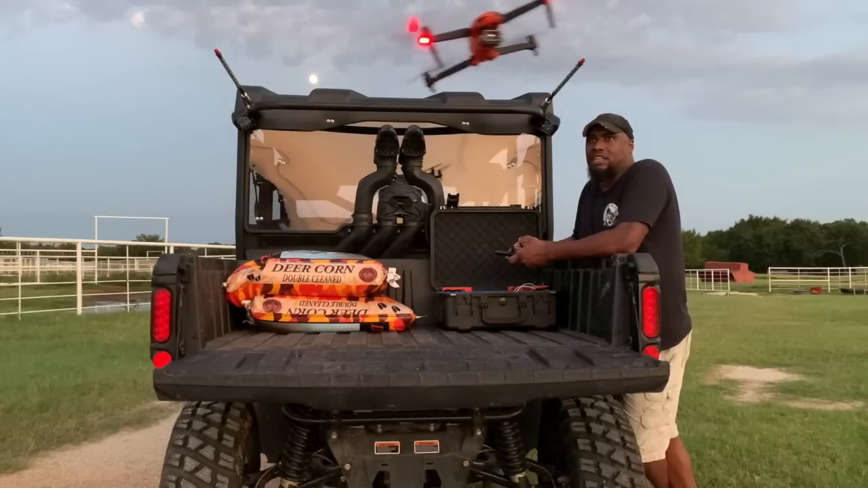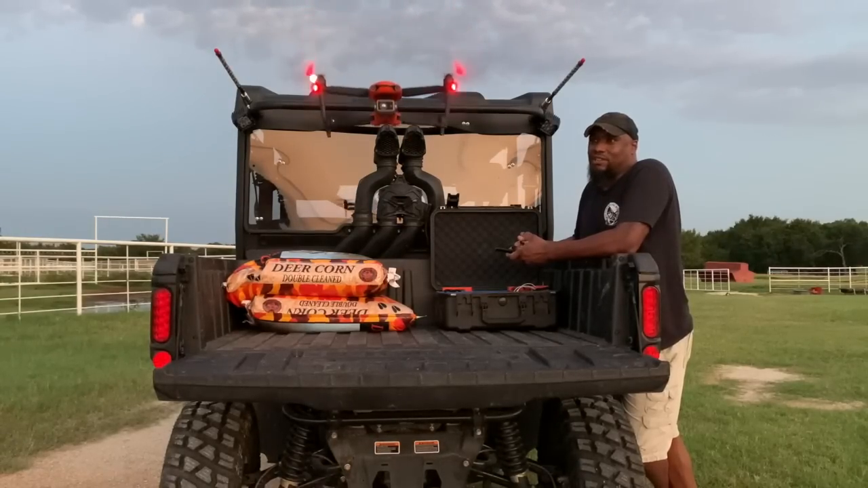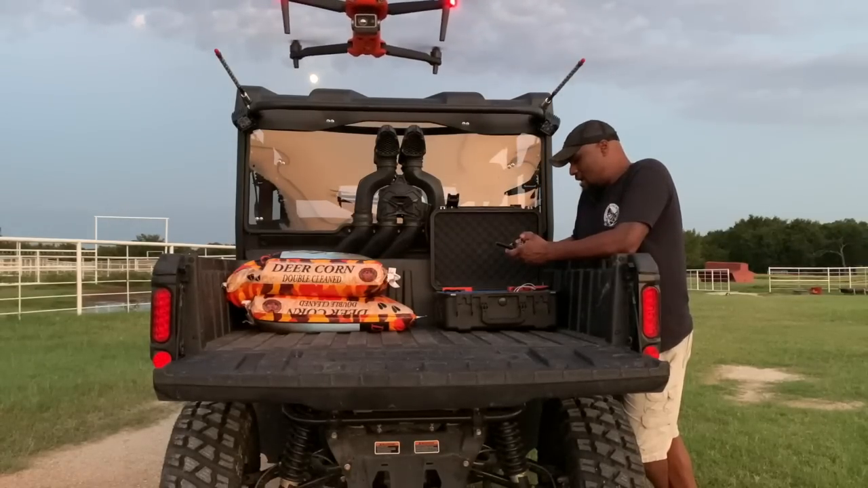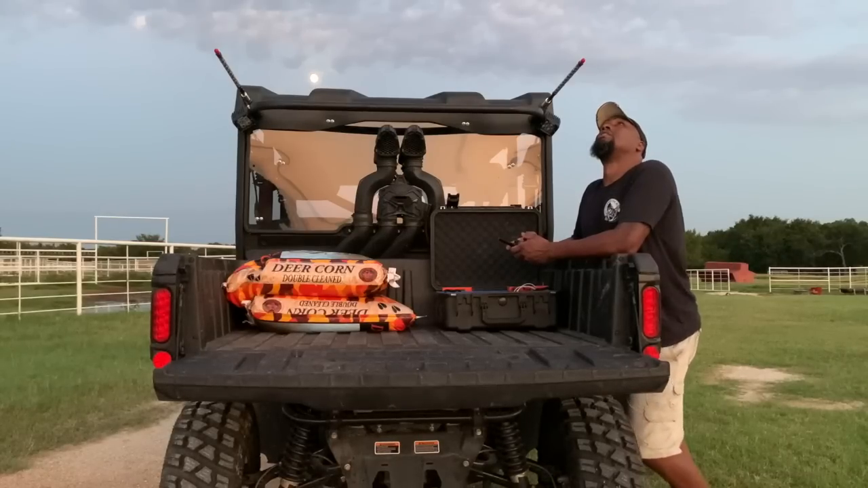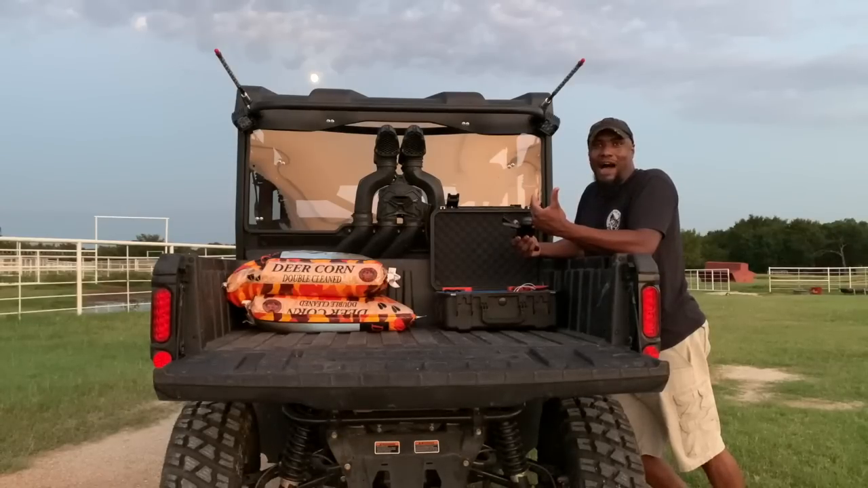I don't know if you guys can see that gimbal. Let's see if I can bring it down just a hair. It's fighting. It doesn't want to hit the Can-Am. So I'm going to get up to about 10 foot. Oh, it's not doing it because I'm not hooked up to the app. We're about 12 foot right now. And that's exactly what those pigs heard when I was hovering on top of them.